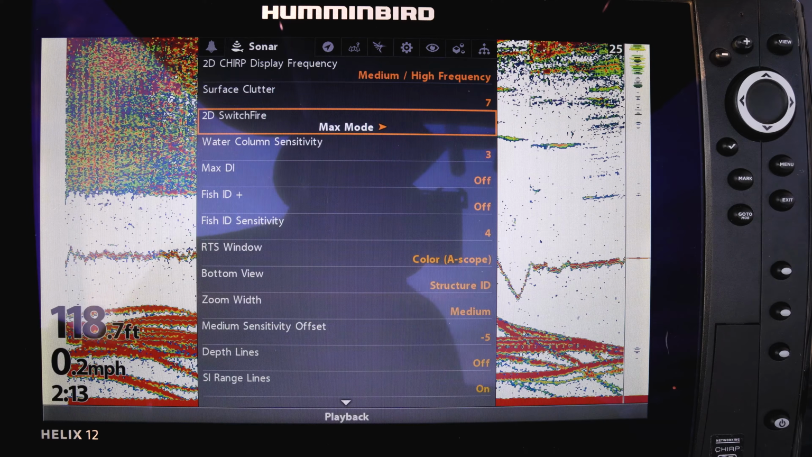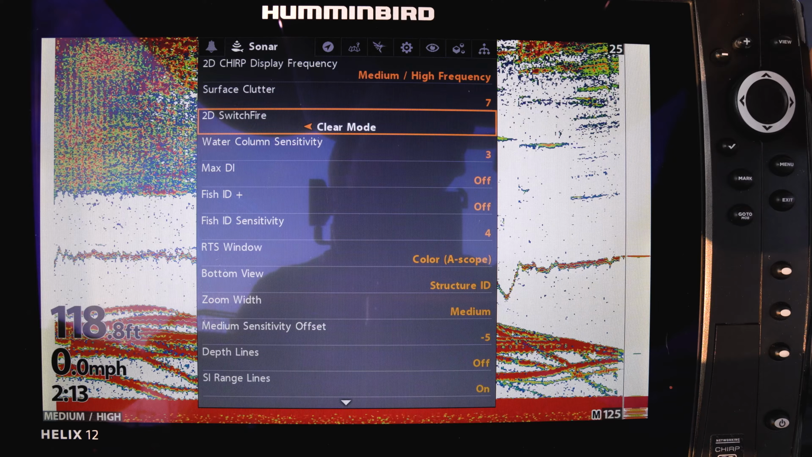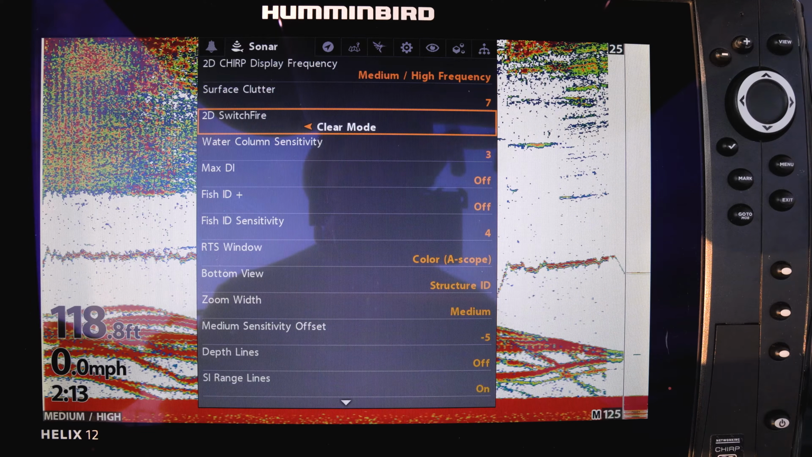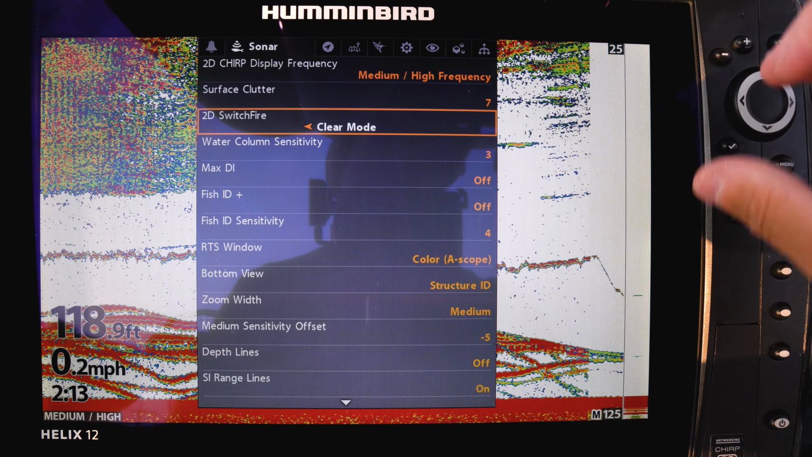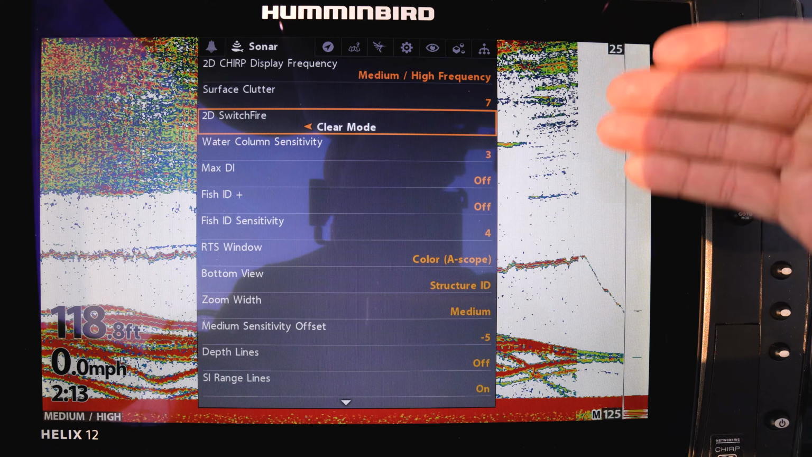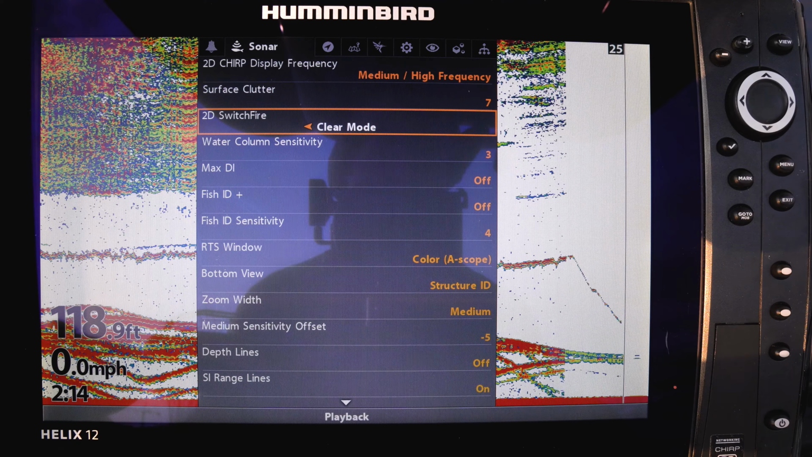If you turn it to clear mode, you're going to lose a lot of data on your screen, and a lot of data points will be interpreted by the Humminbird unit, and it will try to filter out what it thinks you don't need to see. Unfortunately, when we're fishing lake trout, we need to see absolutely everything. A couple little blue dots on the screen could be the start of a run when a lake trout is running at you.